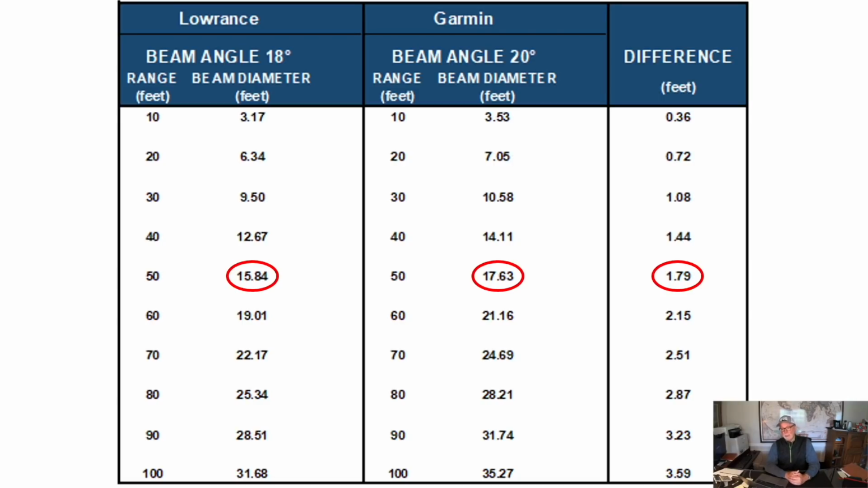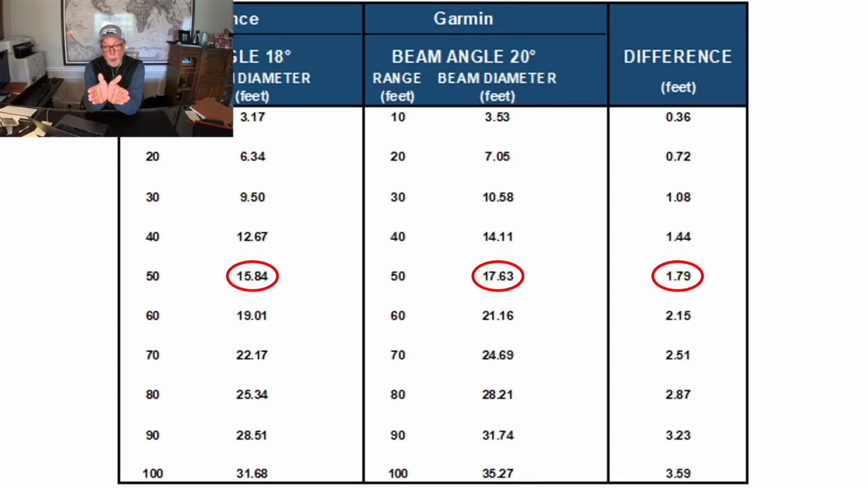And what surprised me a little bit is, it's really not that big a difference. It's about 2 feet at 50 feet, the difference in that cone angle. And as I did this, I was looking for an aha, this one's better or that one's better. What I can tell you is, if you think about it, it makes sense. The tighter the cone, the harder it is to line up on something. So the wider the cone, the easier it is to find something. But the narrower the cone, the sharper the picture.